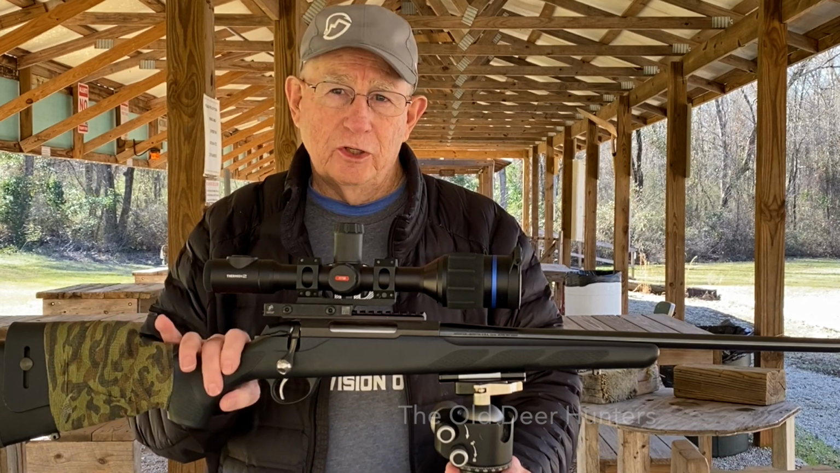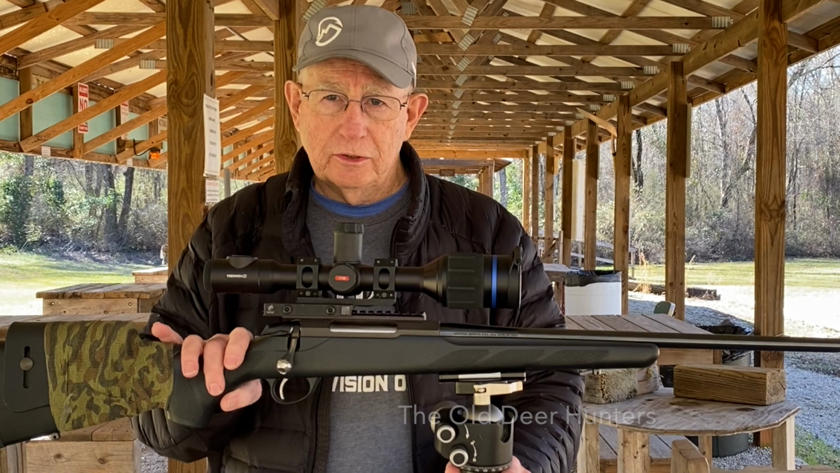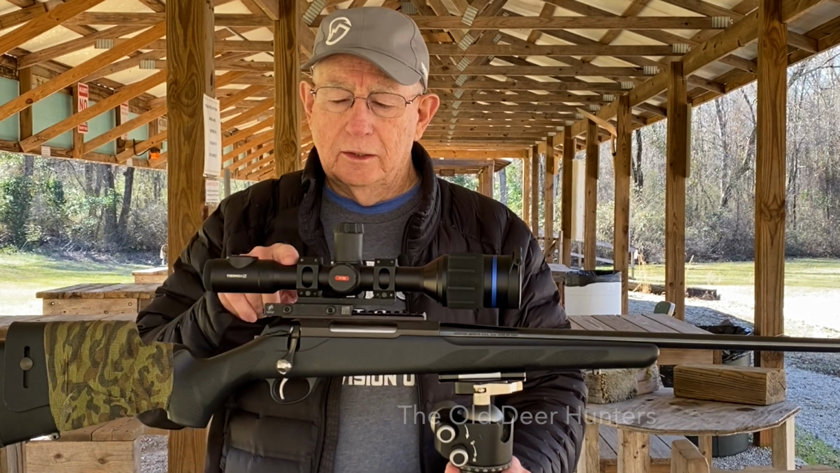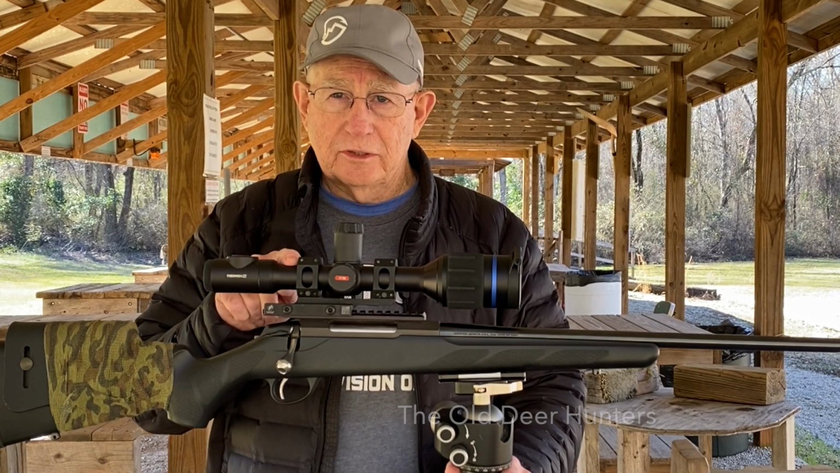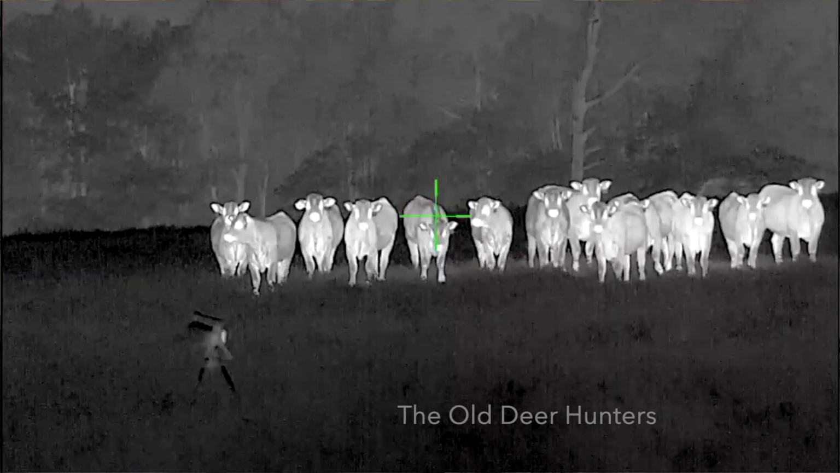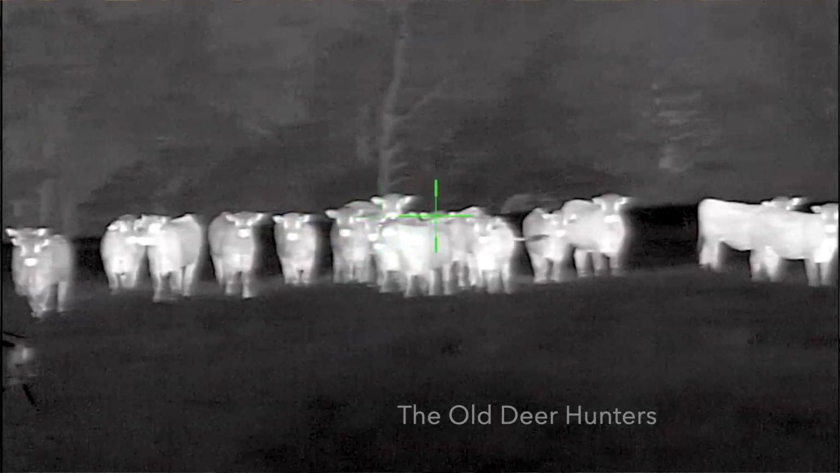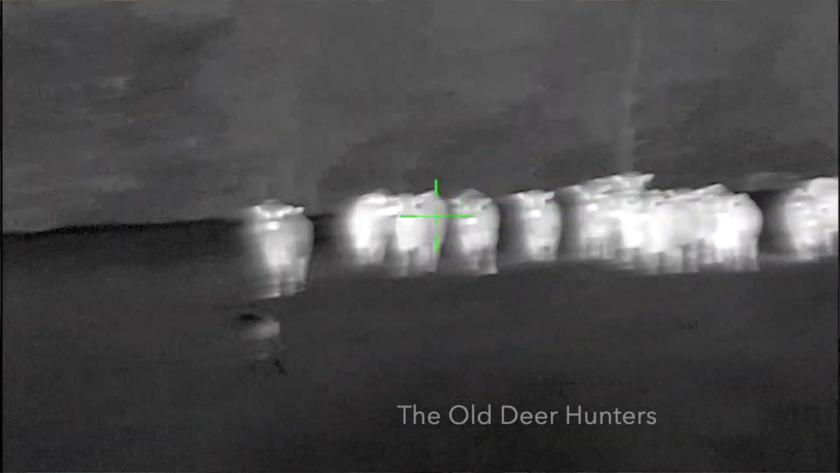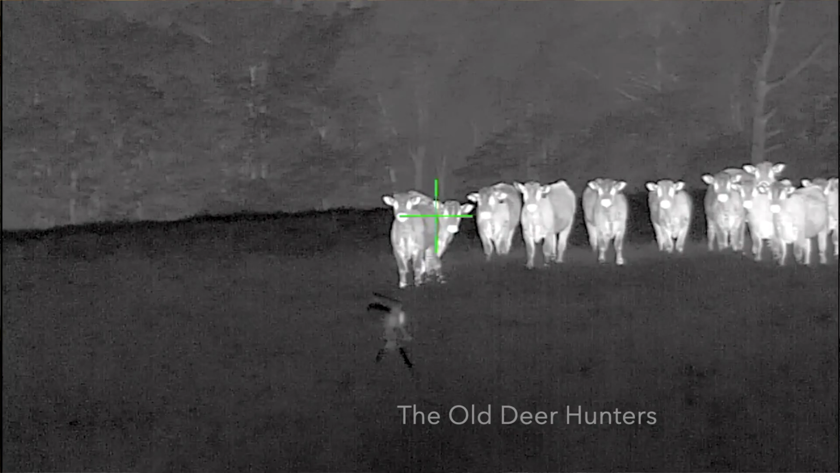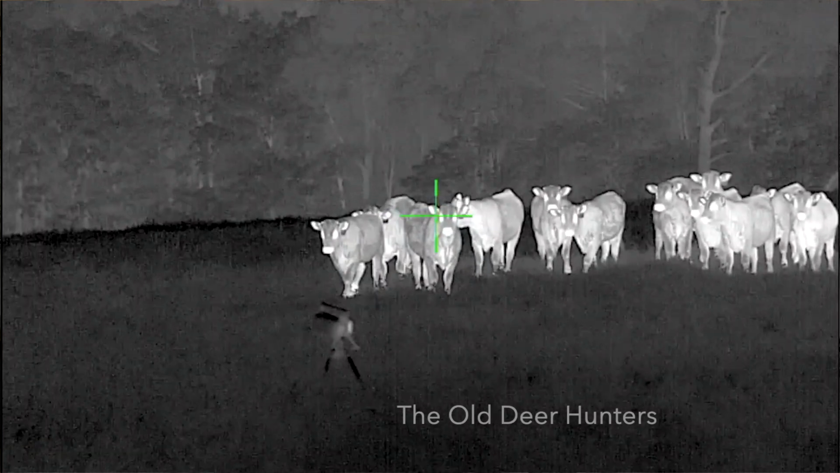It has a 640 by 480 17 micron thermal sensor that is rated at less than 25 millikelvins. And what that means is that this scope has about the best heat separation of any scope on the market. I don't know of any scope that has better heat separation than this Thermion 2 XP50. The Trail doesn't have it. I don't think any of the other competing brands has it either.